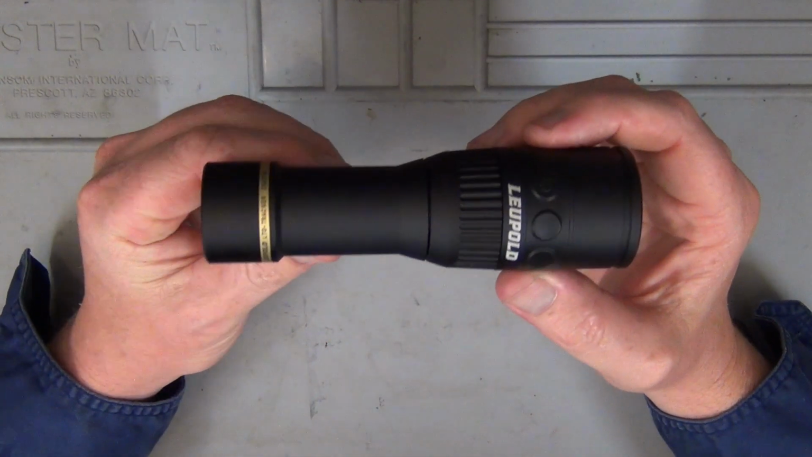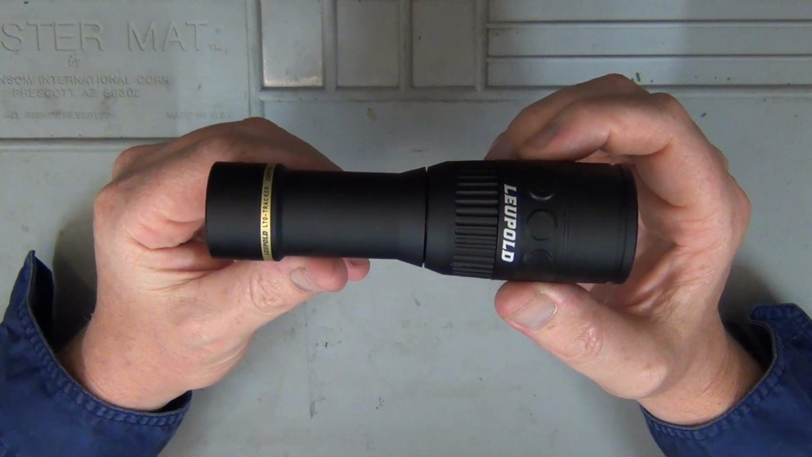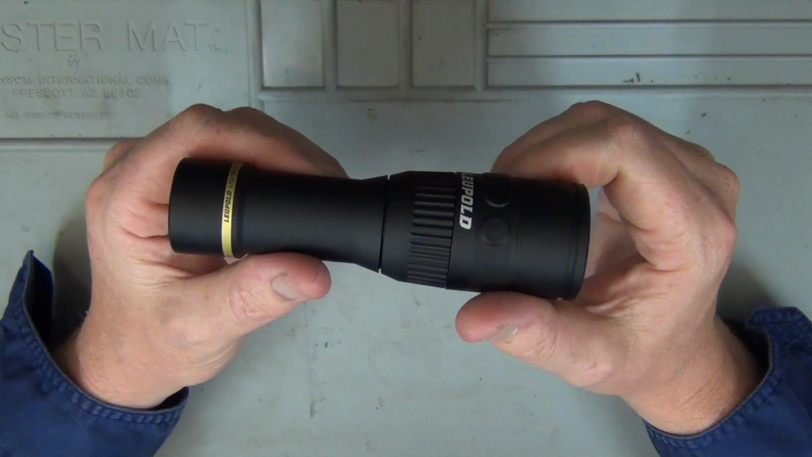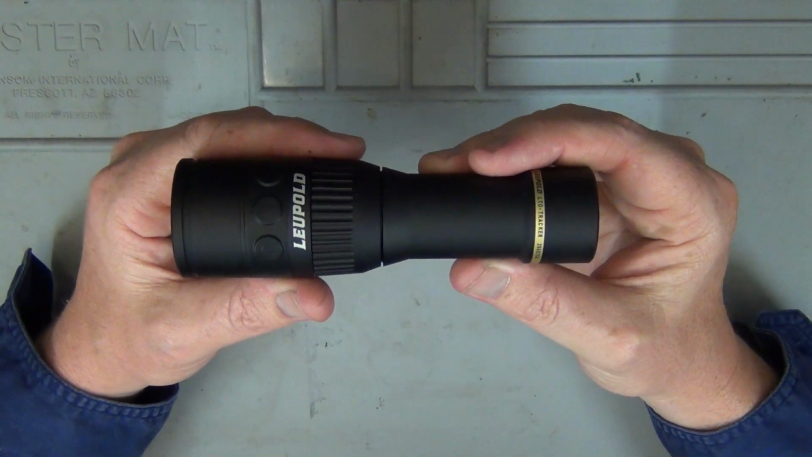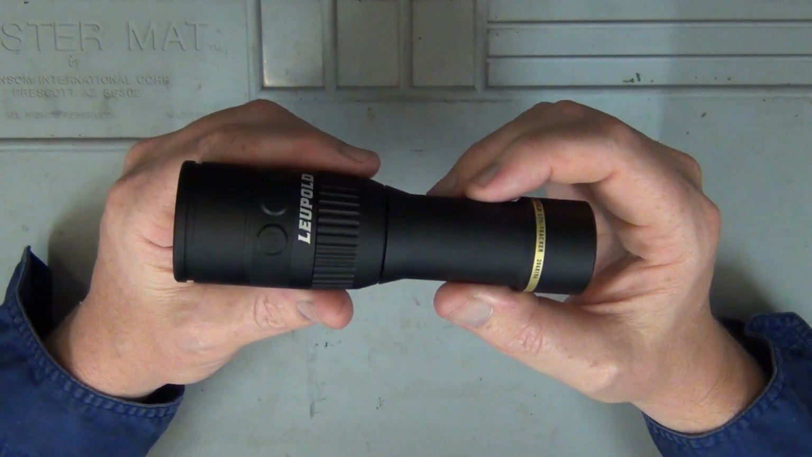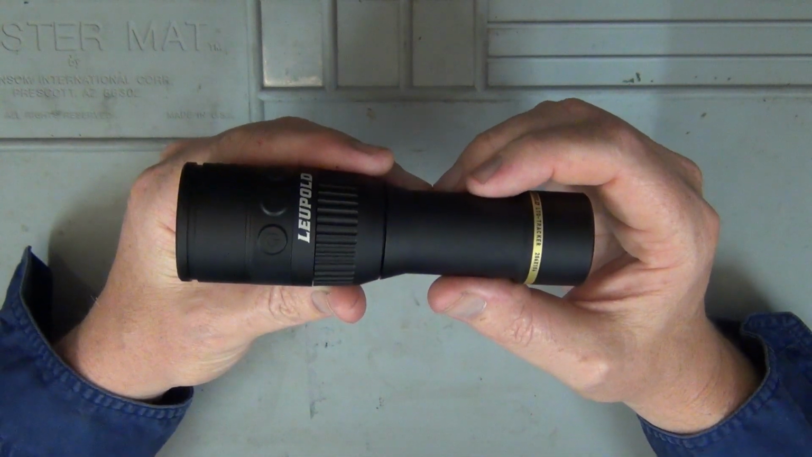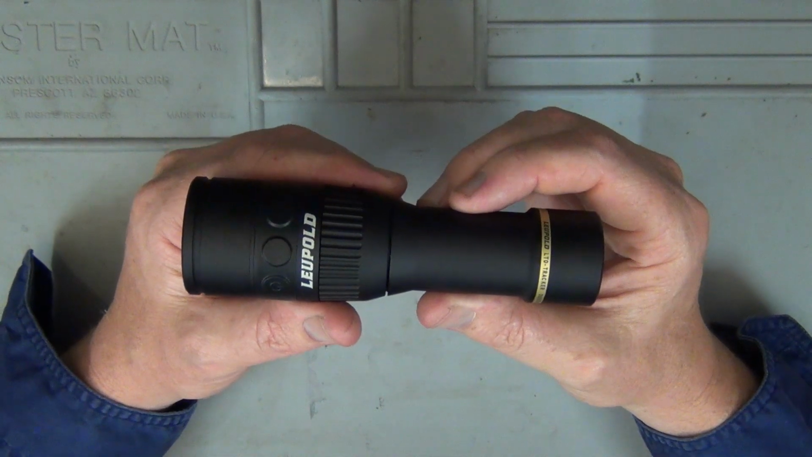Okay, so let's have a look up close here, guys. Very compact unit, just under 14.5 centimeters or 5.6 inches in length. It is a 30mm tube. Now it only weighs 212 grams or 7.4 ounces. Now the thermal sensor is 206 by 156 and the detection distance is advertised at 600 yards. So we'll certainly test that out in this review.